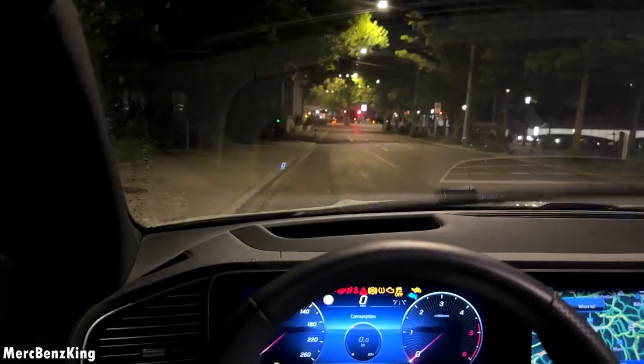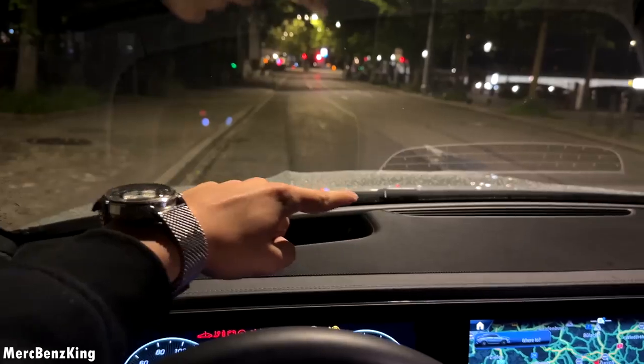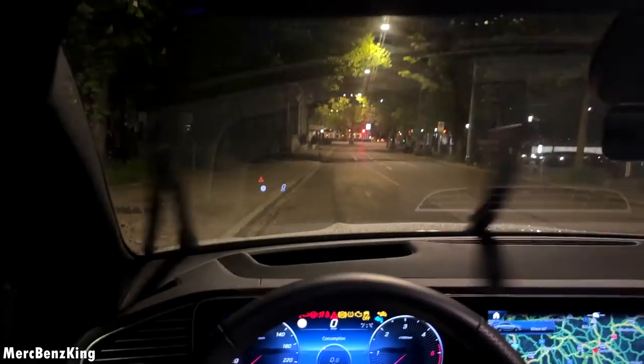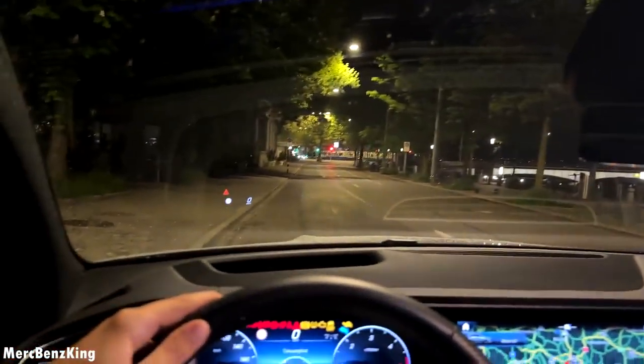This is actually the S-Class wiper. So it is extra thick and it has the washers integrated inside. So if you use the washer, you will not even notice, but it actually uses soap inside.